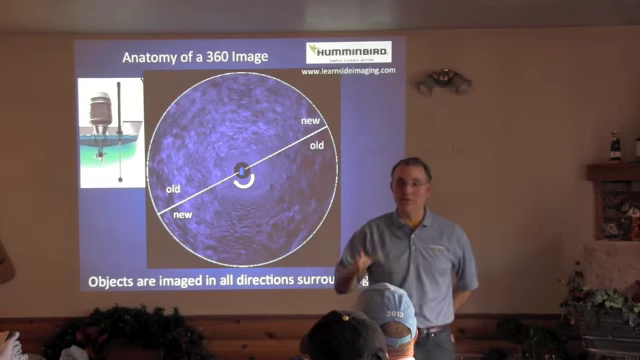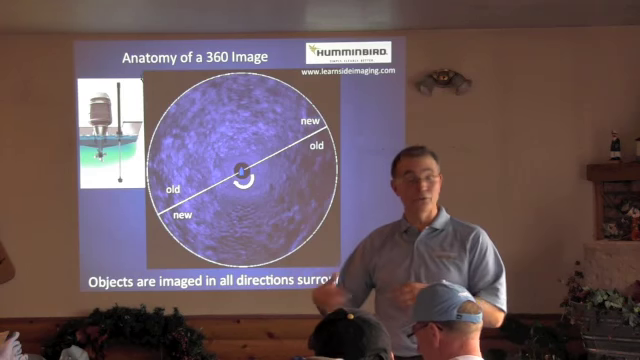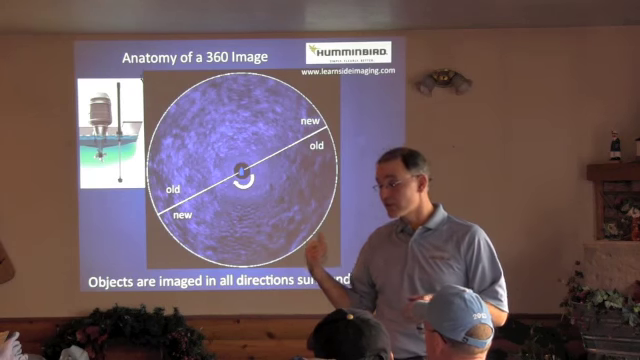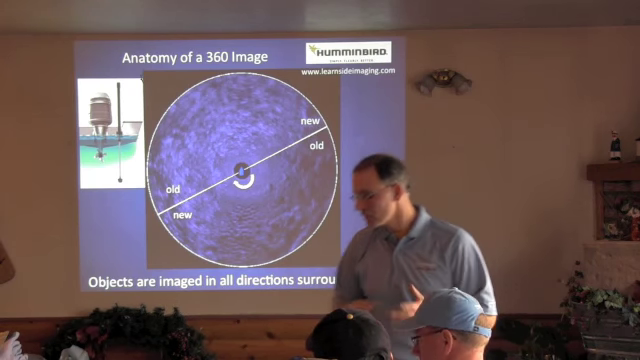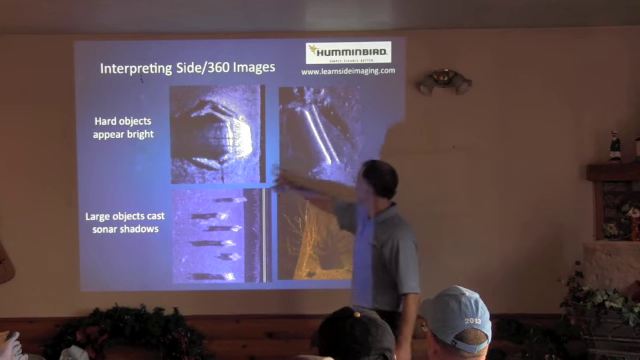So we can put ourselves immediately on the fish by imaging them, the fish sometimes themselves, as well as the little beds that they're generating, using either side imaging, or in this case, 360 imaging. So let's talk a little bit about how to interpret these images that we collect either from side imaging or 360 imaging. And the basic fundamentals are this, that if we have something that's really hard in the water column, hard objects appear bright.